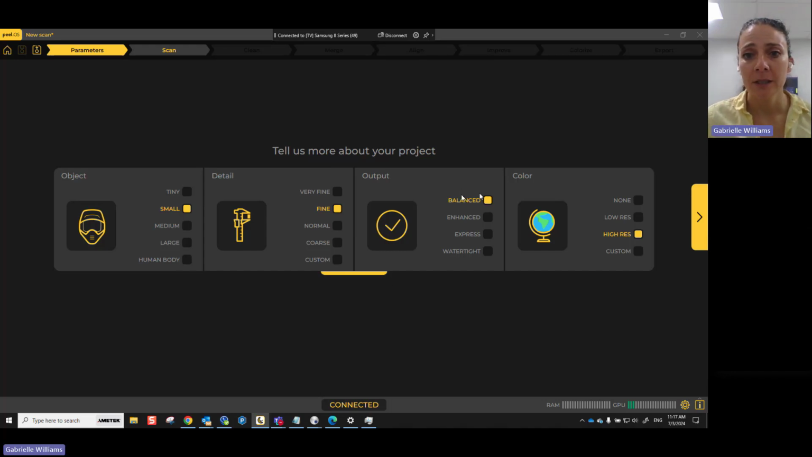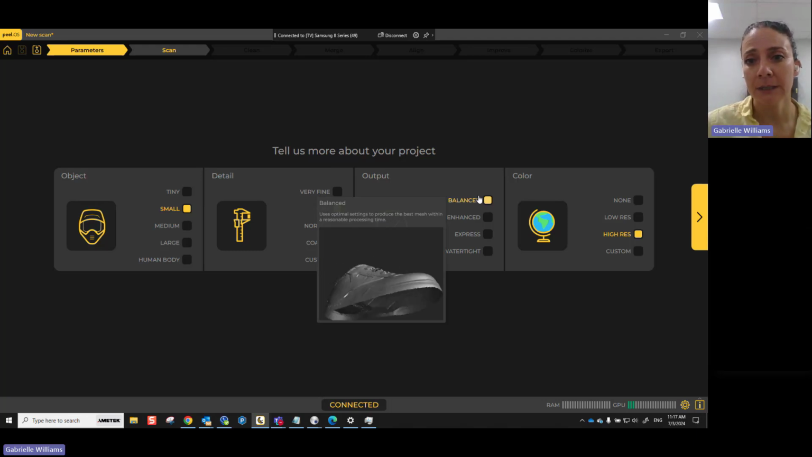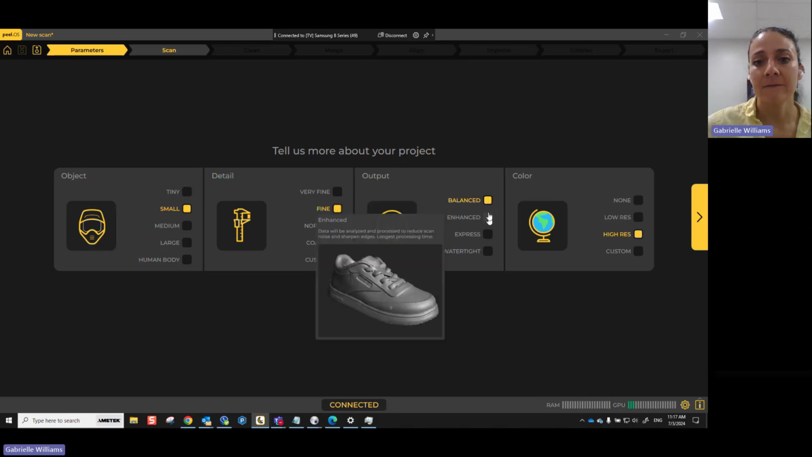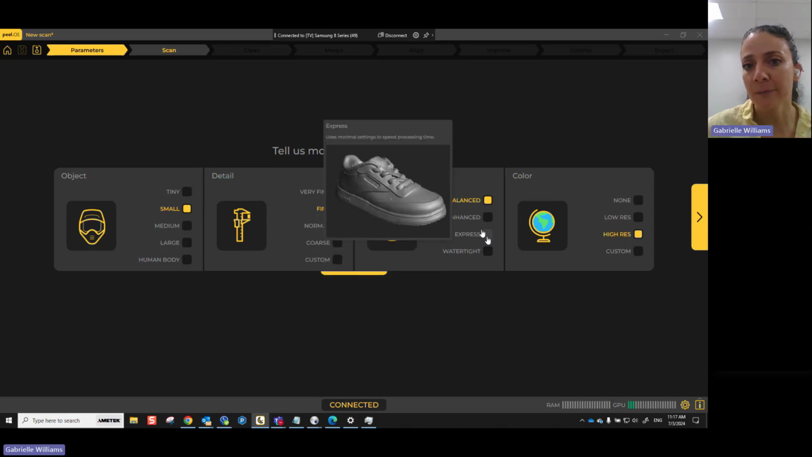Then under output, you can tell the software how much cleanup you want it to automatically do. Balanced is a nice balanced method. Enhanced is very, very clean, but it might get rid of some of the features that maybe you wanted. So in the case of the shoe here, notice it's very, very smooth now. And then express would be where there's really not very much cleanup at all, and you're just trying to go as fast as possible.